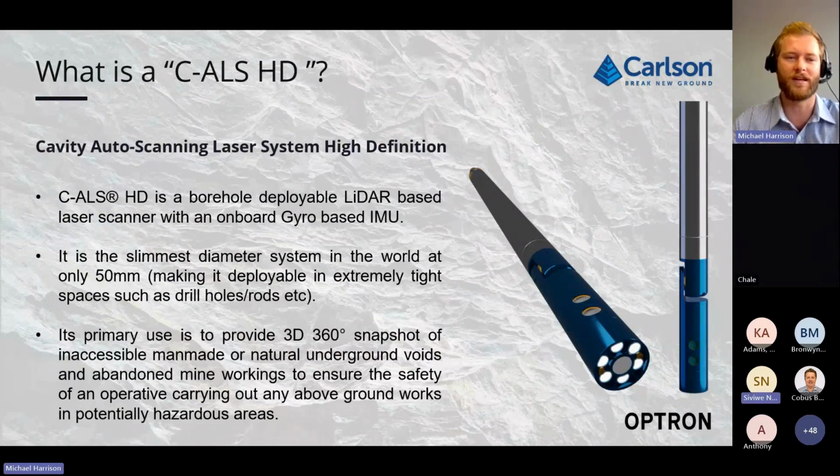The new CAL-S HD has bright white LEDs and a much higher definition color camera. Its diameter is brought down to about 50 millimeters, so it can be deployed through reasonably small drill holes or through the center of certain drill bits.